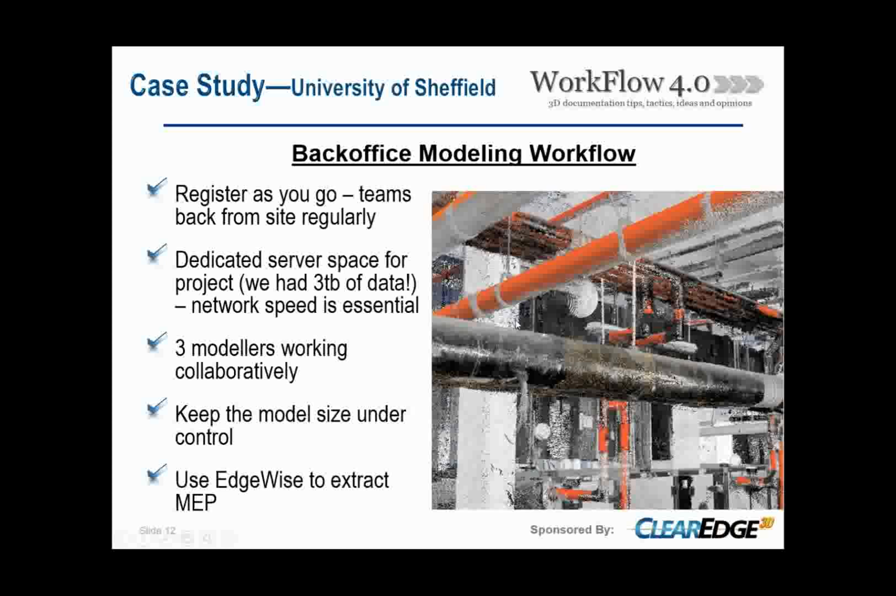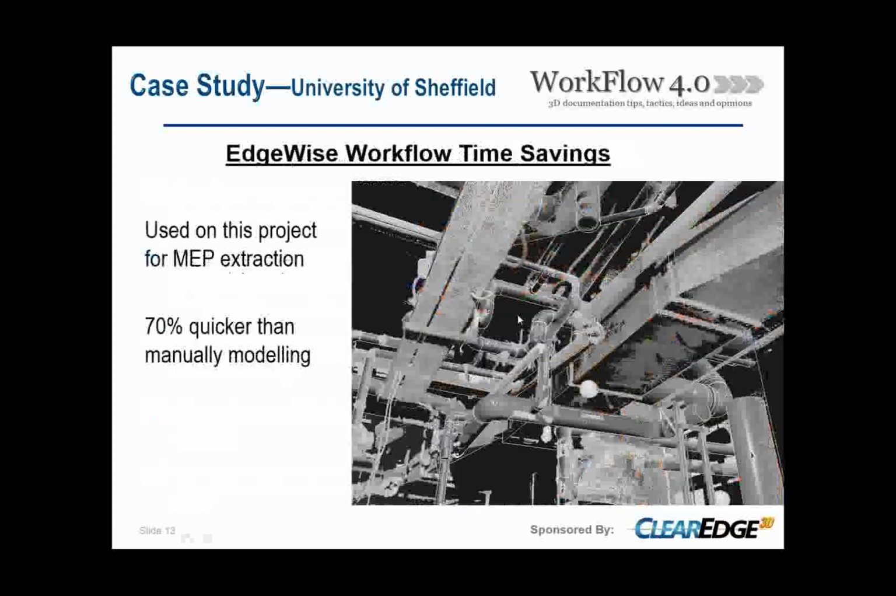On average on this project, we had around 3 members working constantly and collaboratively, with also a dedicated member of staff using Edgewise to extract that MEP. Over such a huge site, it was crucial to have that in an efficient way.